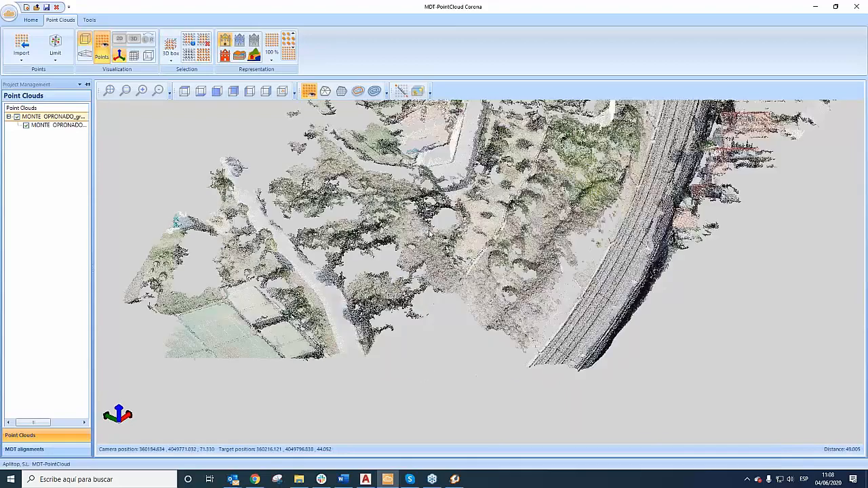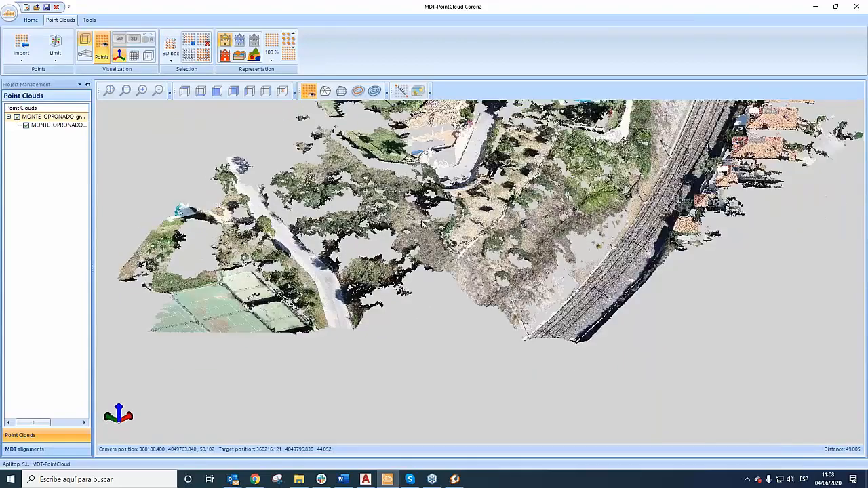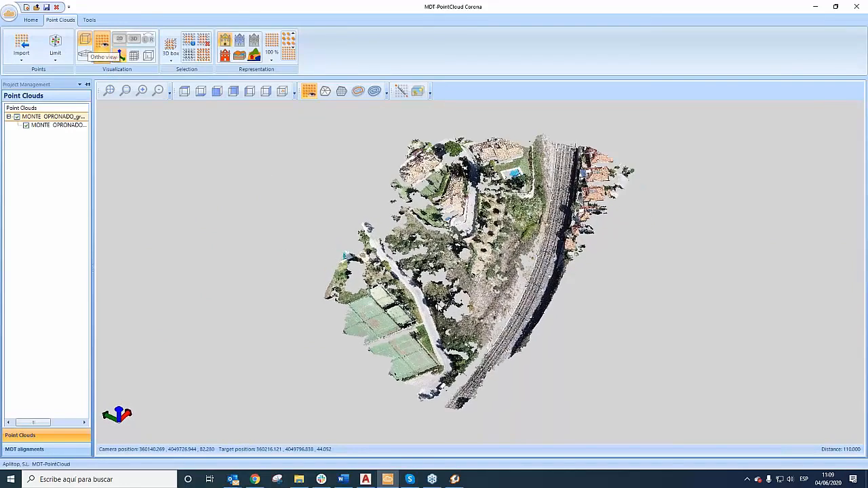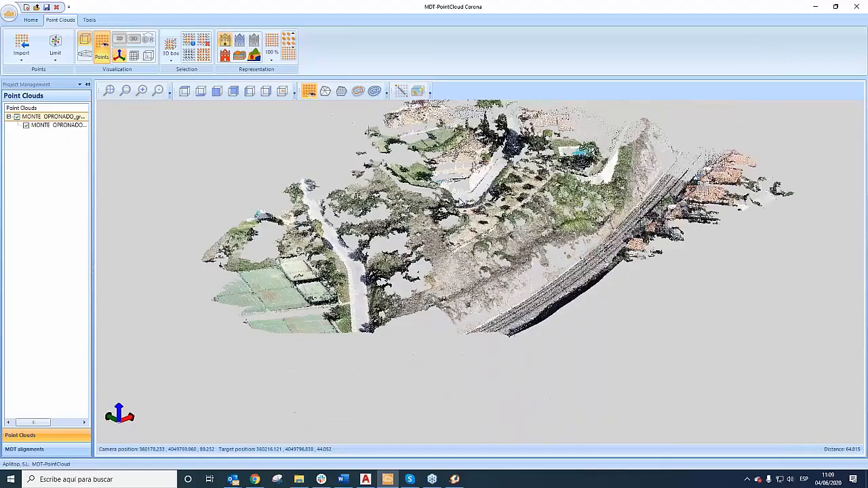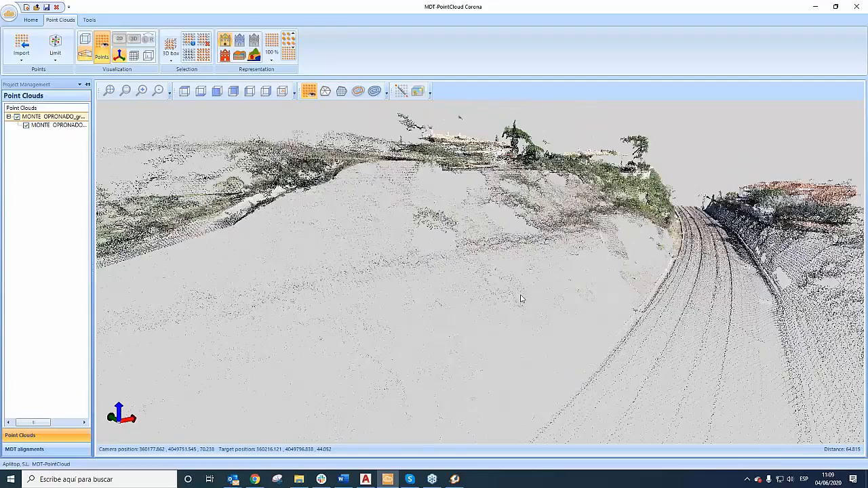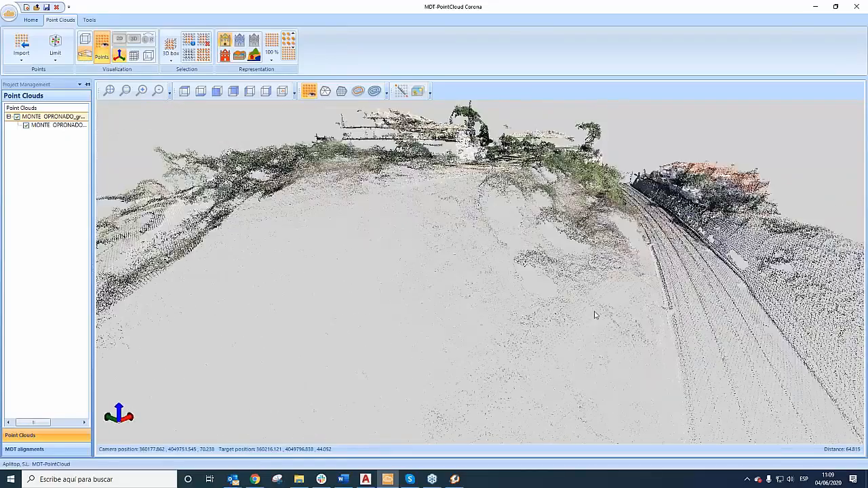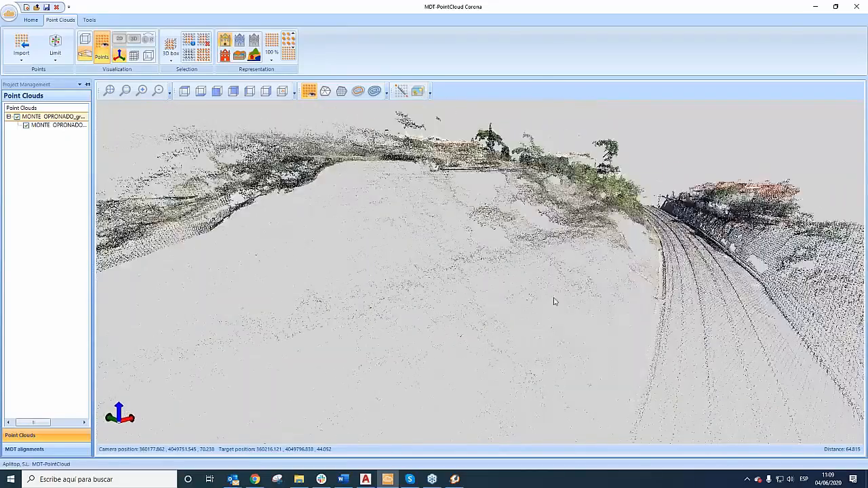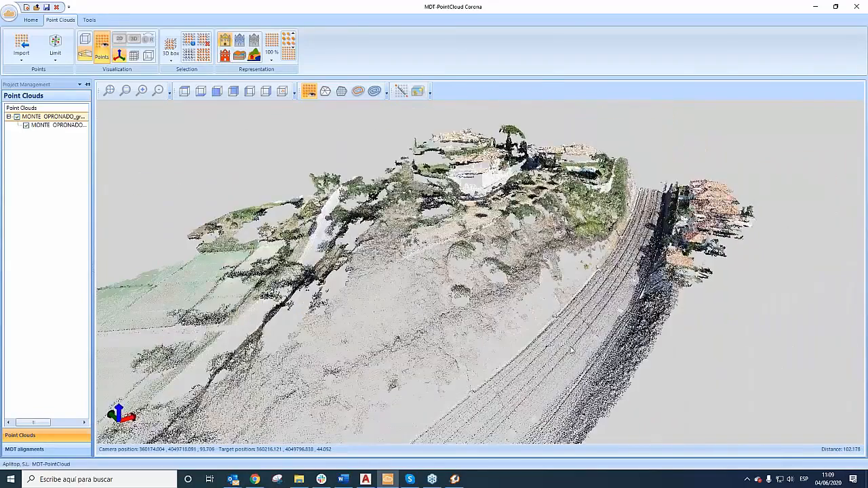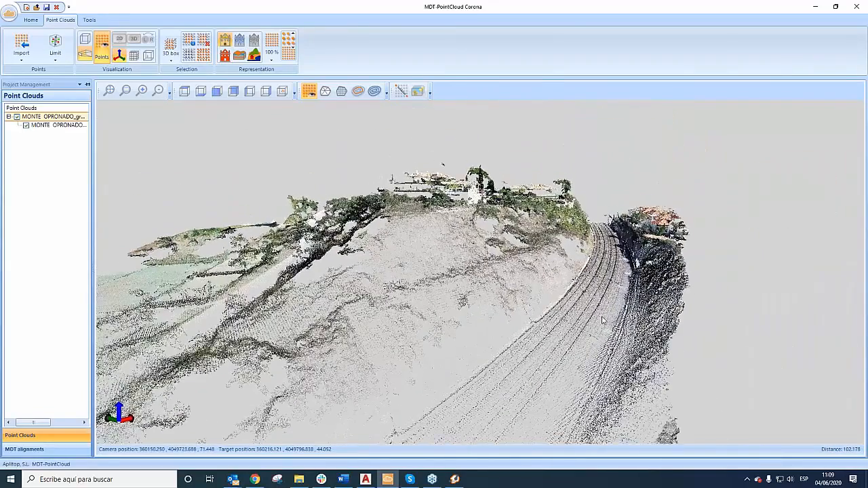and now we have another option to visualize the point cloud, like orthoimage, this kind of view, okay, or in this case we can use a perspective view like this. For me, I like this kind of view because it's a realistic view of the terrain. It's very easy and very practical.